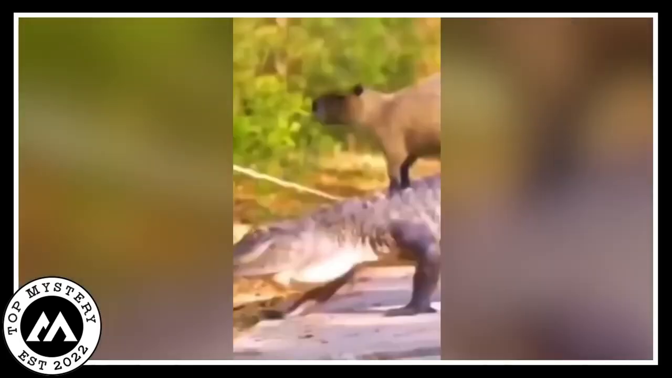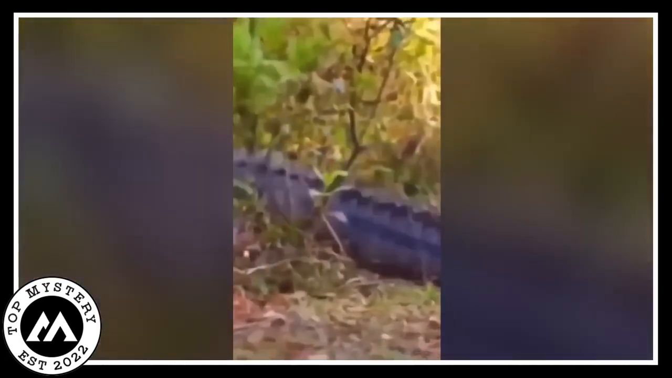I never thought I'd see a capybara catching a ride on a crocodile like it's the most normal thing in the world. Nature really knows how to surprise and amuse.